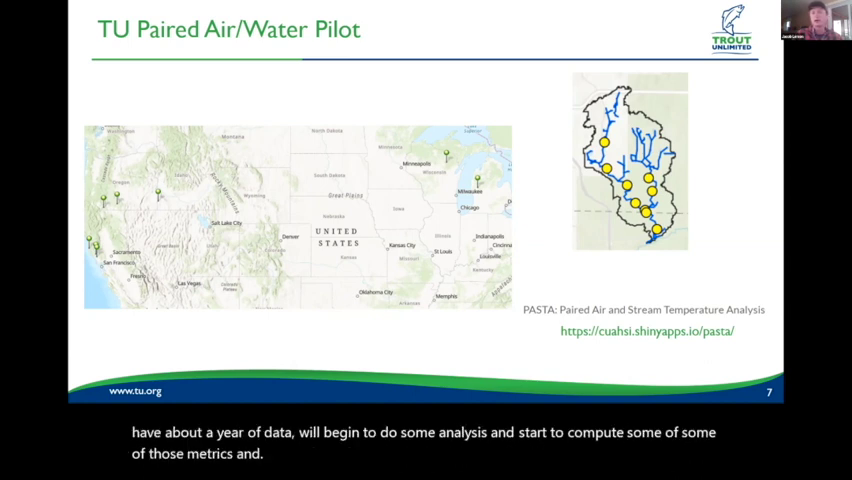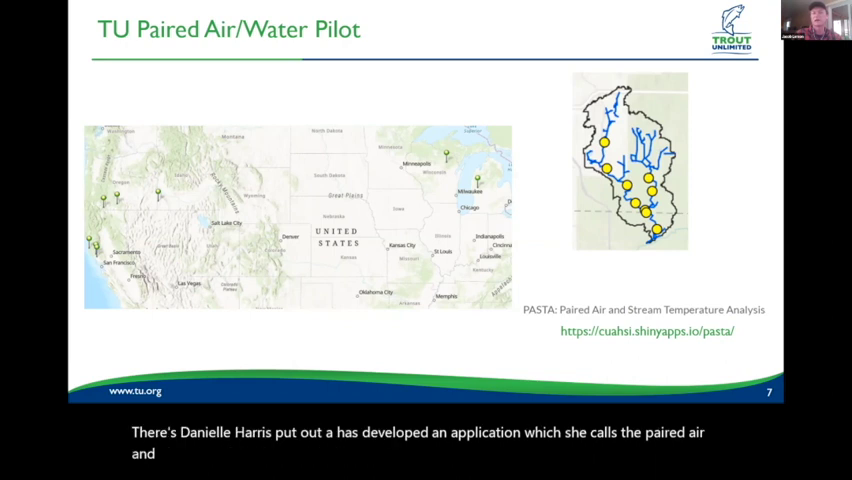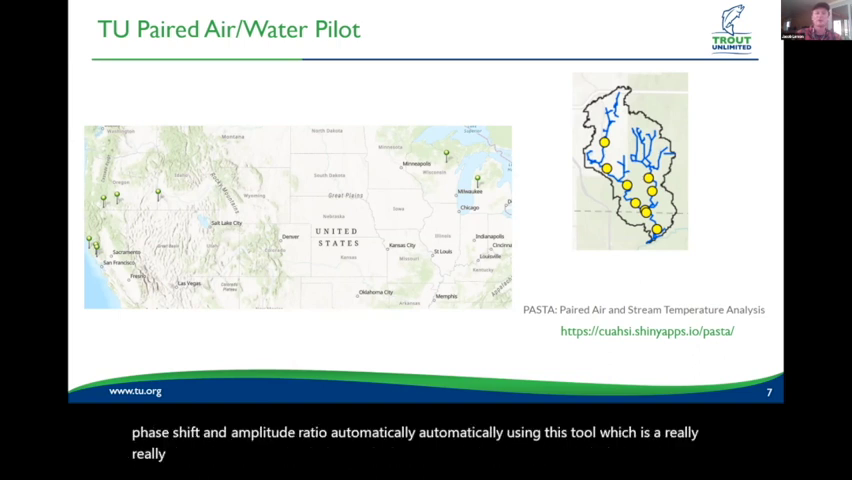Danielle Hare has developed an application she calls the Paired Air and Stream Temperature Analysis, or PASTA application. Basically, what this enables you to do is upload your stream and air temperature data, and then compute those metrics, the phase shift and amplitude ratio, automatically using this tool, which is a really awesome tool that we plan to take advantage of.